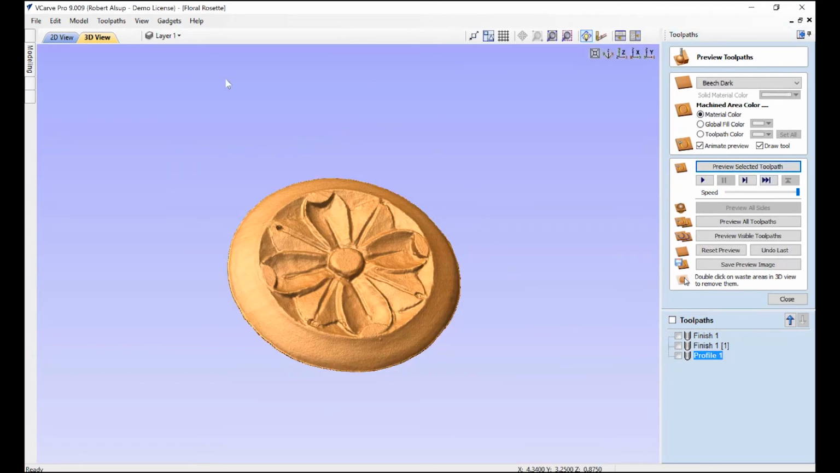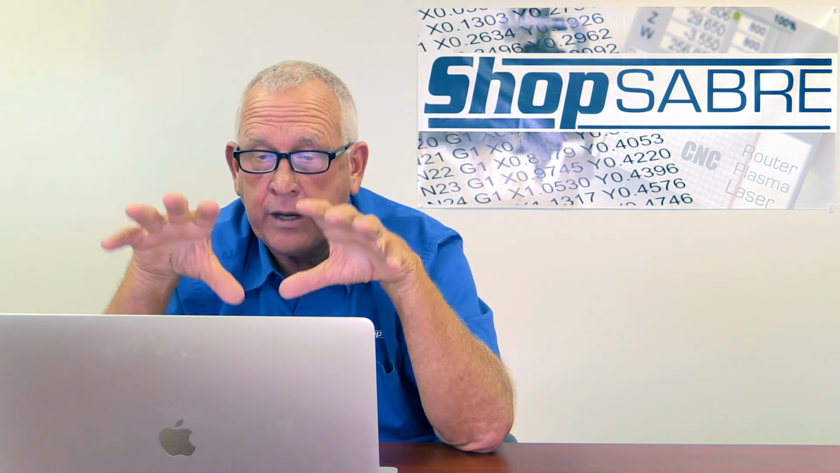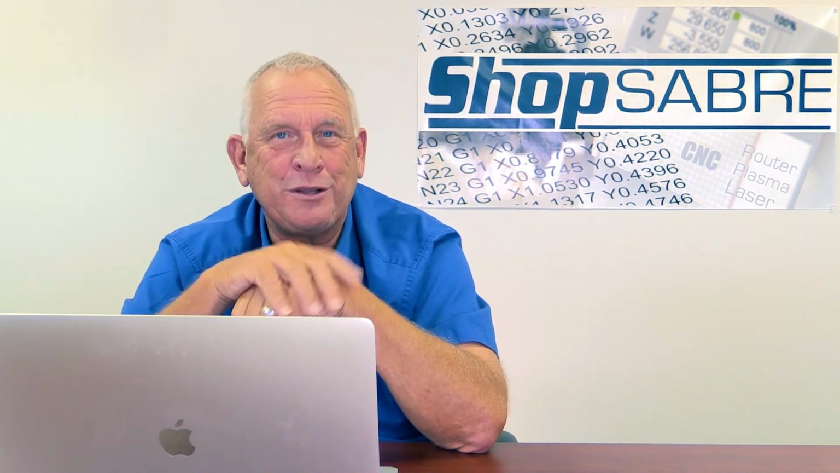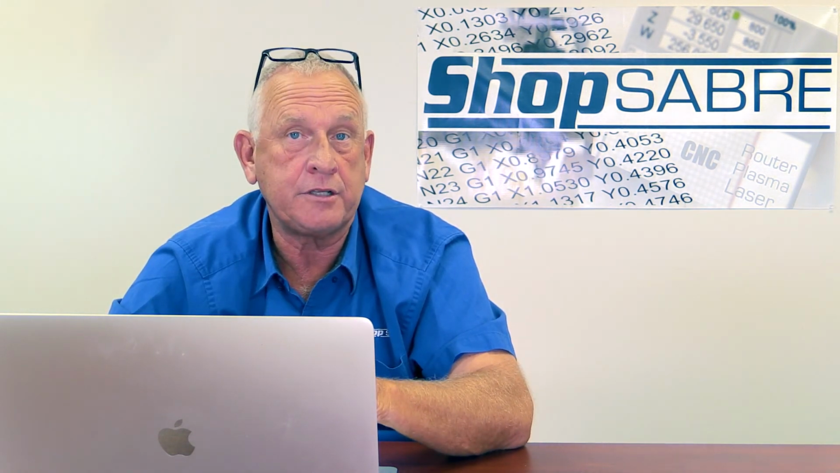Now we're going to actually hold this down with double stick tape, so I don't have to worry about tabbing or anything like that to hold the part. All right, so now we've created the tool pass. Now the next step is to actually output that for the machine control, and we'll do that next. Okay, we've created our tool pass, we verified them with simulation, everything looks right. Now it's time to actually create the output files to the machine.